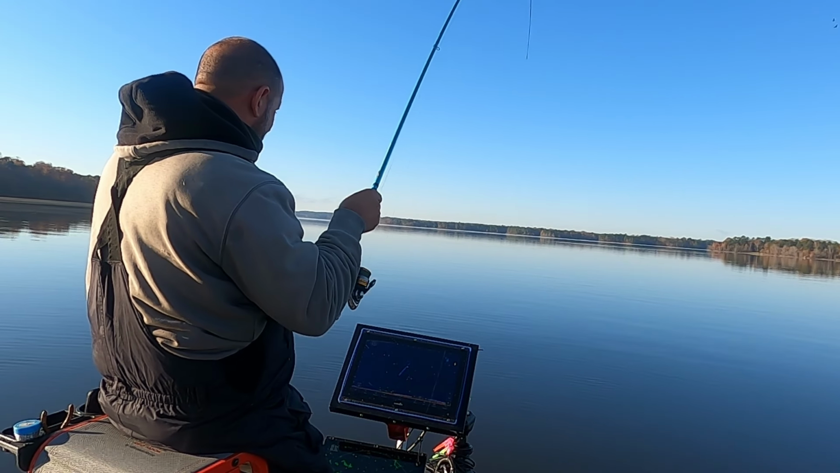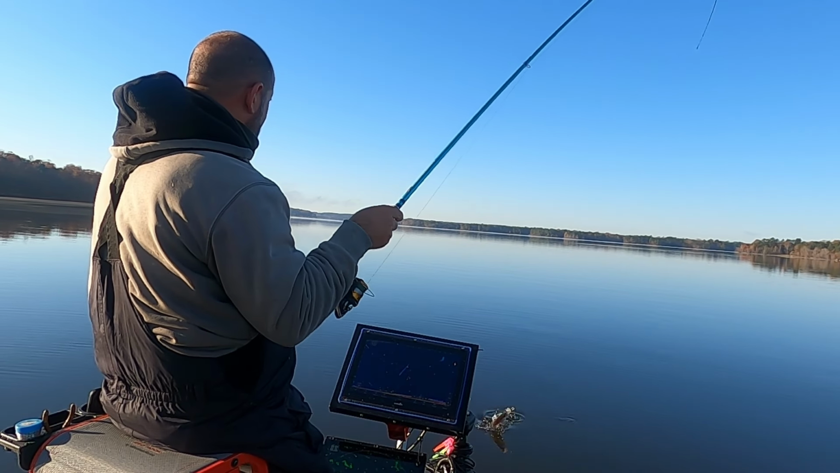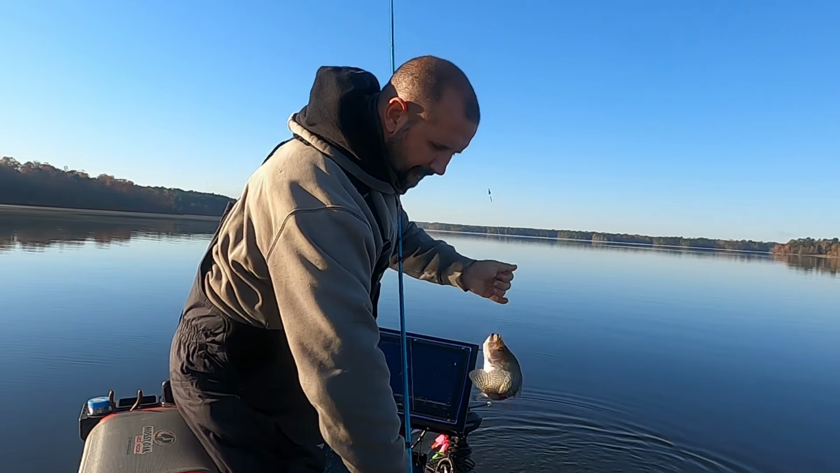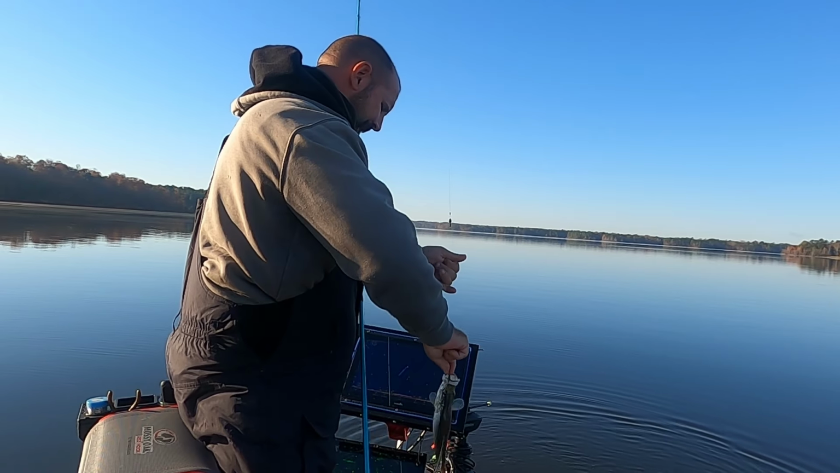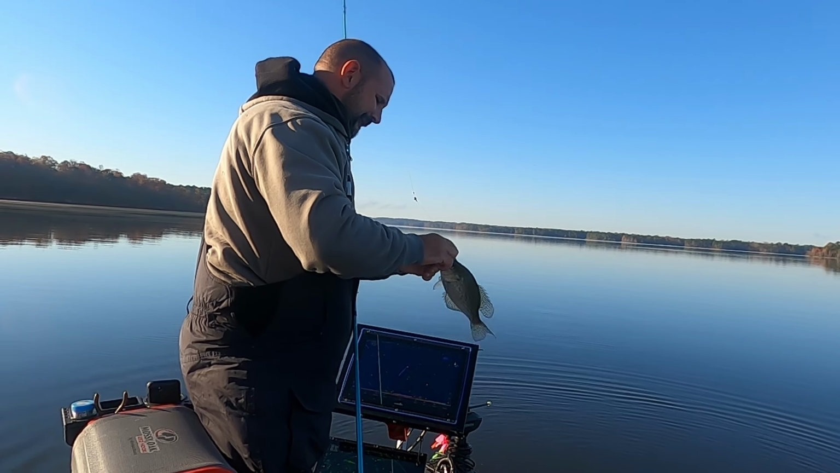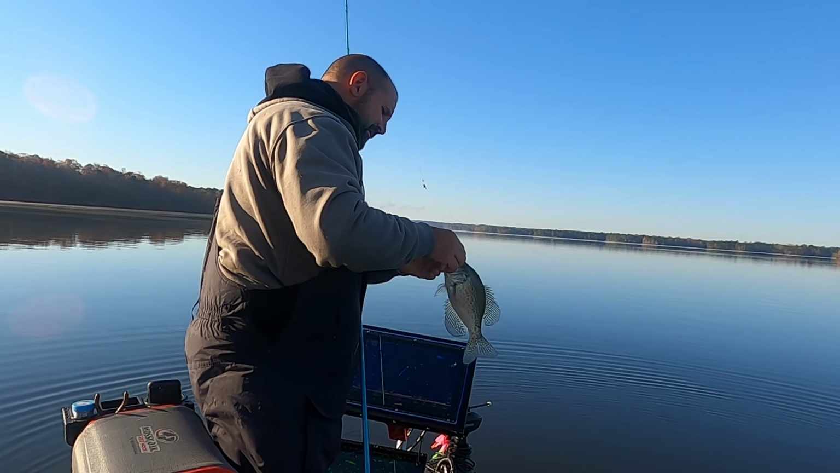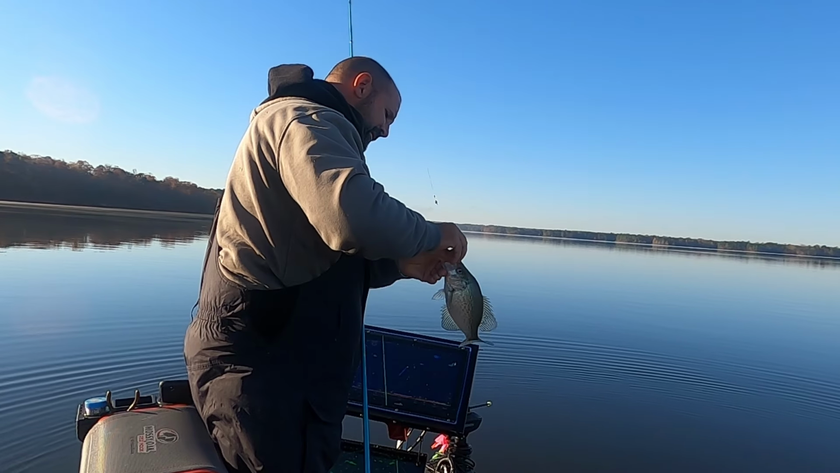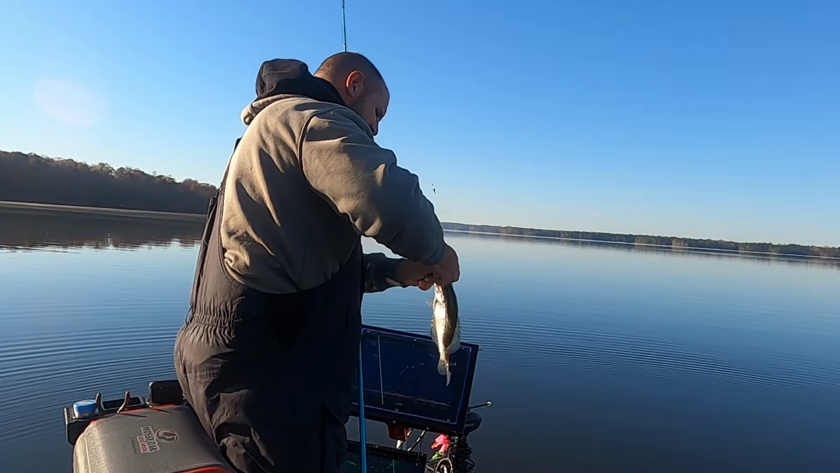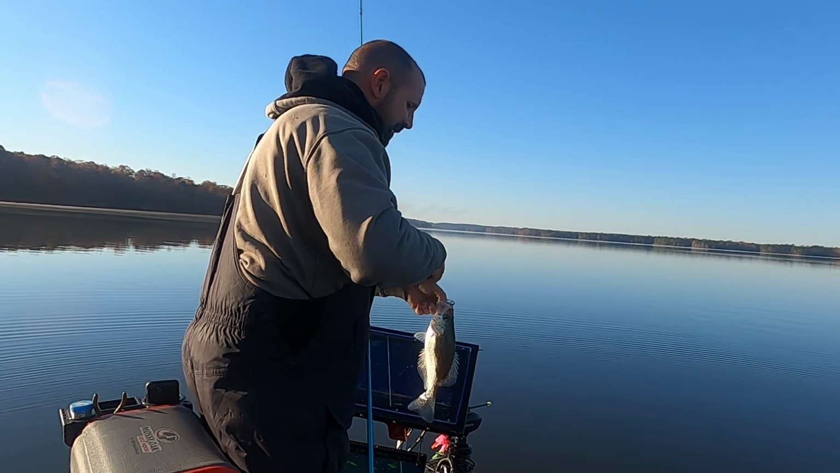Man, well, apparently he likes it too. Another fine crappie. This has been caught before. And he's gonna live to get caught again.